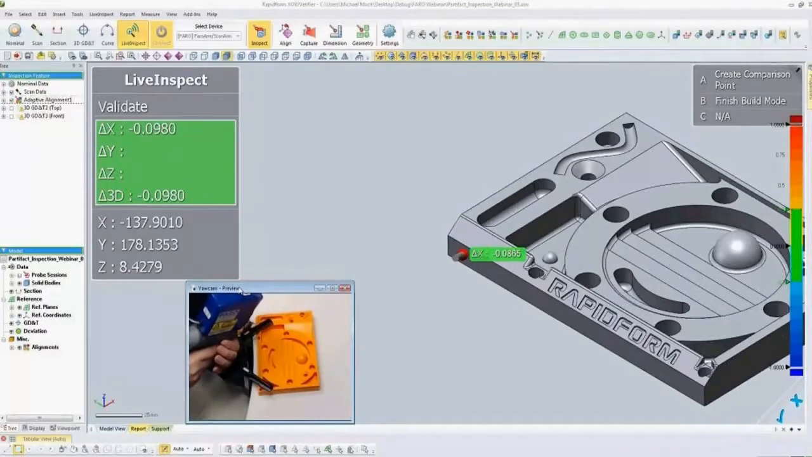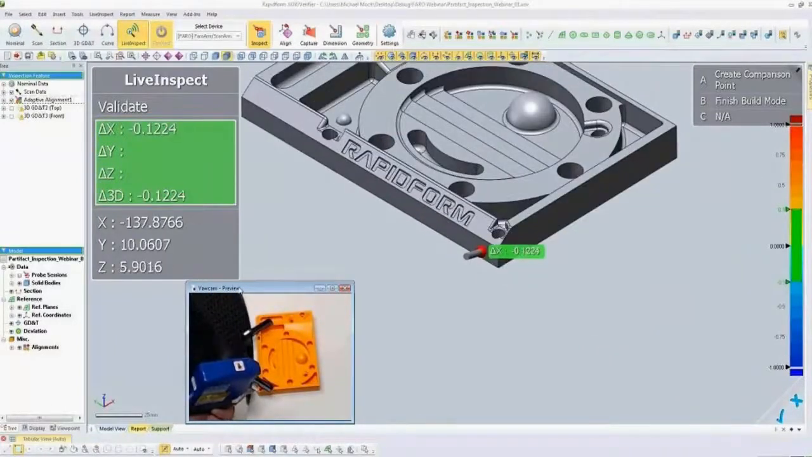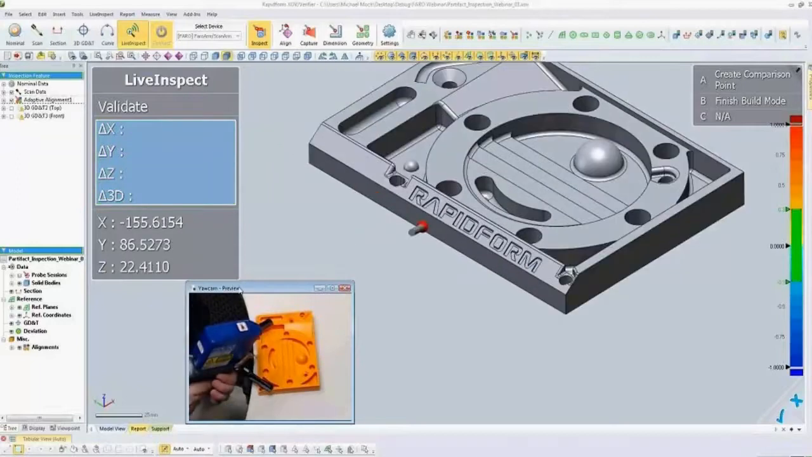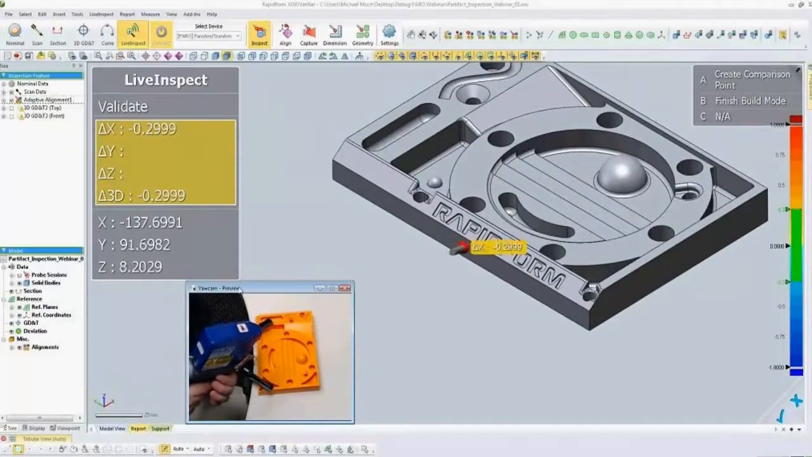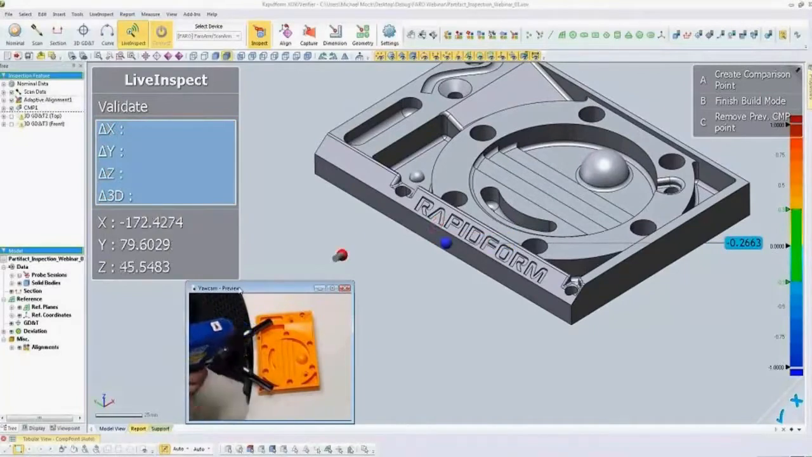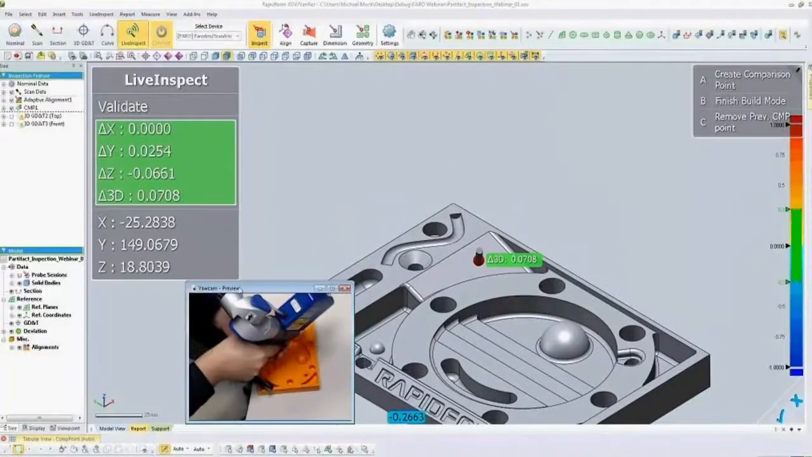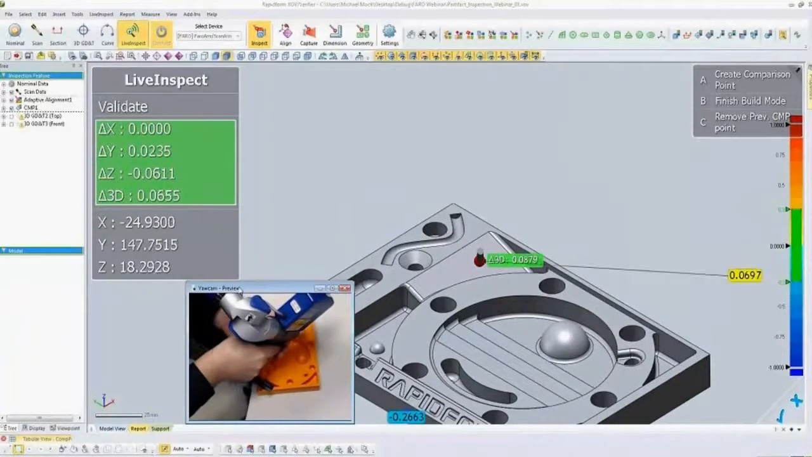So I can see some different trending things, such as I have low deviation here, but I have a bit higher deviation right over here. So there might be some warpage in the part based on that idea. I can take a tag just by pressing the red button or the green button on the device. Anywhere I see anything interesting, I can take a tag. The same process.